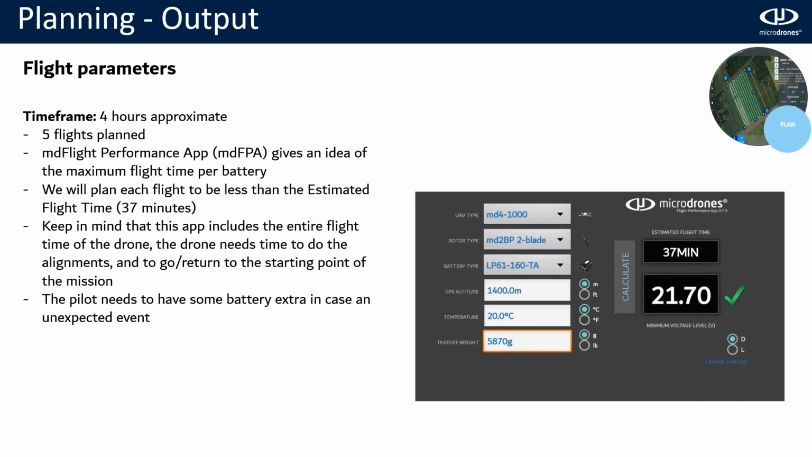Why below? Well, the first thing is that you need to take into consideration that the drone needs time to go from where you are standing to the beginning of the mission, and later come back. Another thing is that the pilot needs some buffer or extra battery in case of an unexpected event.